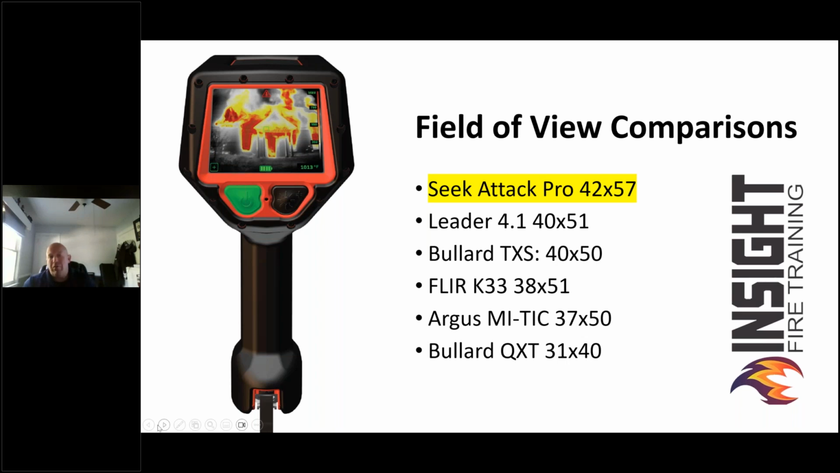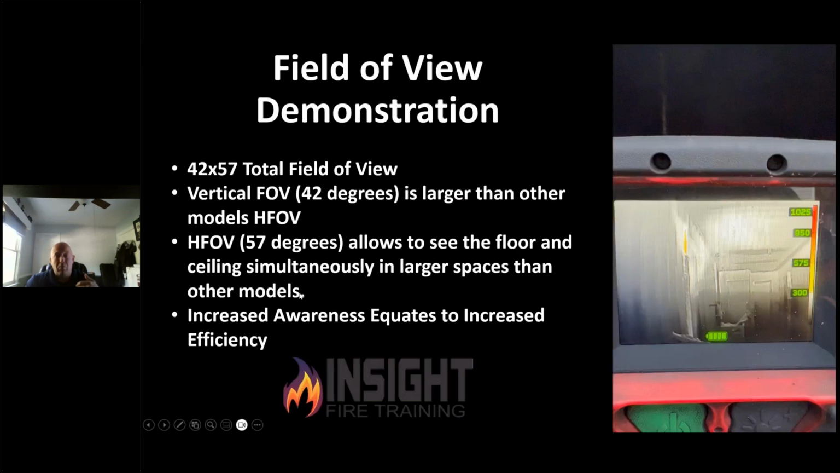For me, a wider field of view with good resolution is going to give me more advantageous decision-making power than a very narrow field of view. And I like a Bullard camera. I think it produces a phenomenal image. But you've got to look at these in a fire and let your guys test these to see what works for your firefighters. Which one is easier for them to use? Which one can they understand quickly, easily, without delay? Do they like the way it feels? Firefighters are finicky. If we don't like the way it feels, we don't carry it.